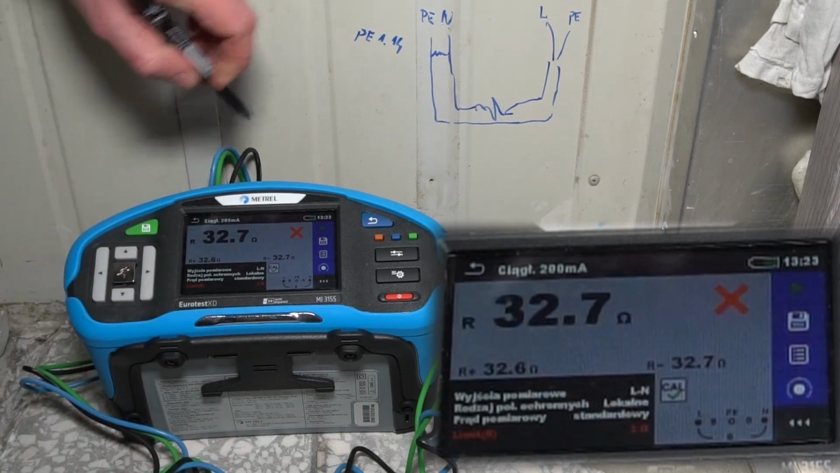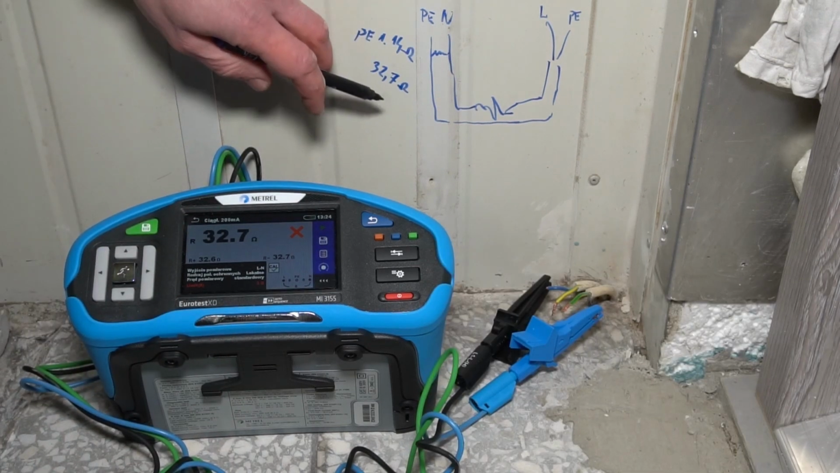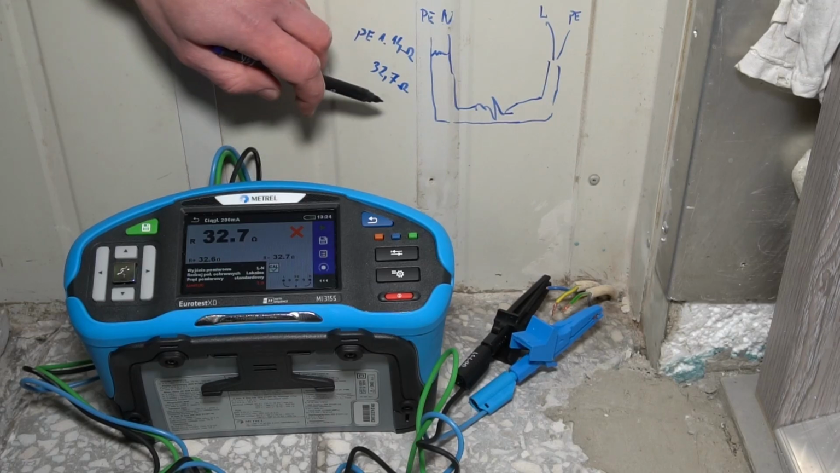32.7 ohms. So we can use Ohm's law to calculate the current.